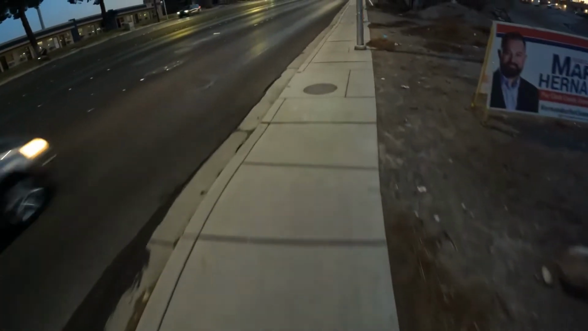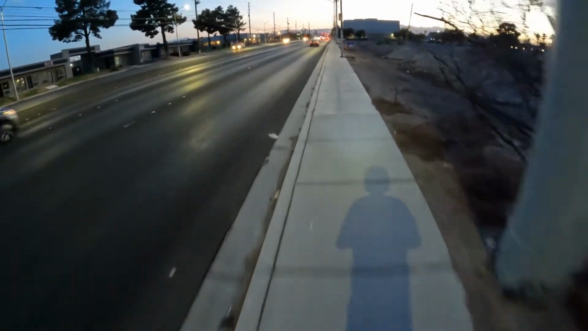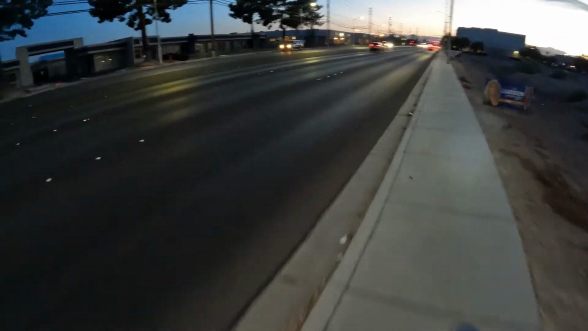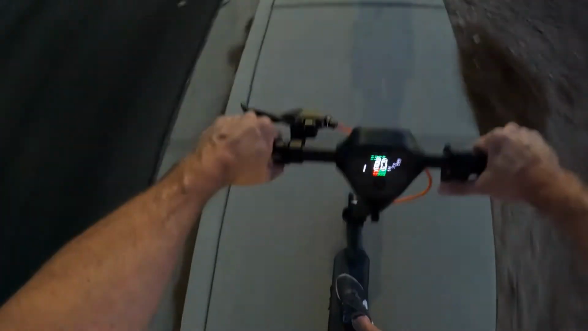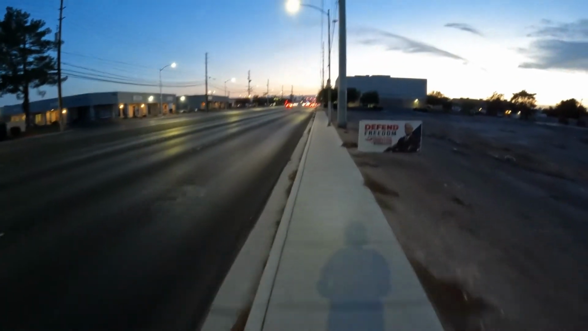I really don't. And there's a lot of broken glass and shit over here. And these are pneumatic tires, and it's going to be a long walk home if I pop a tire. That's one of the downsides to this scooter, but they have several others that have what they call honeycomb tires.